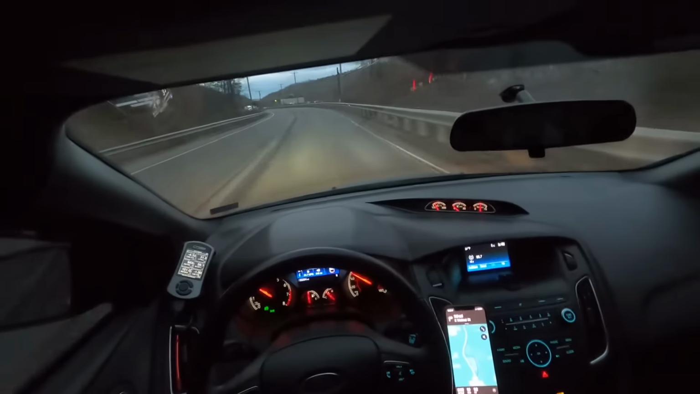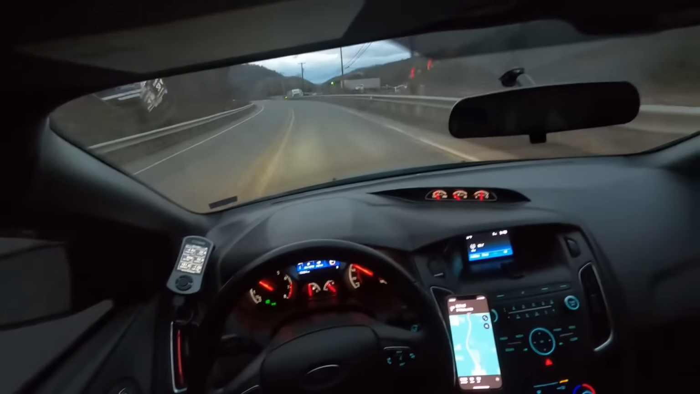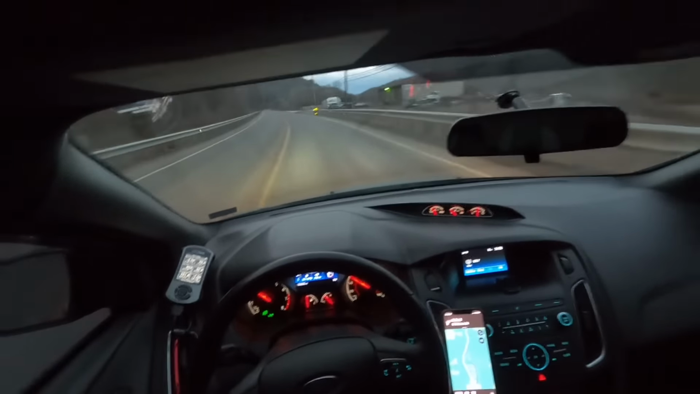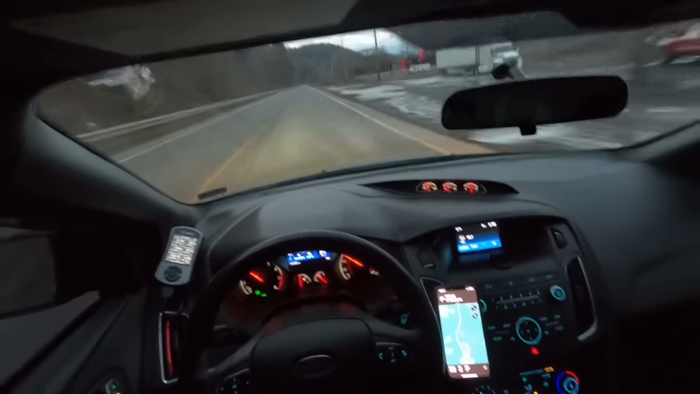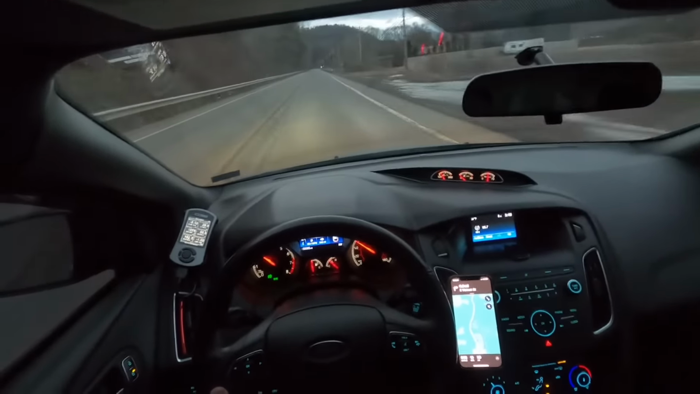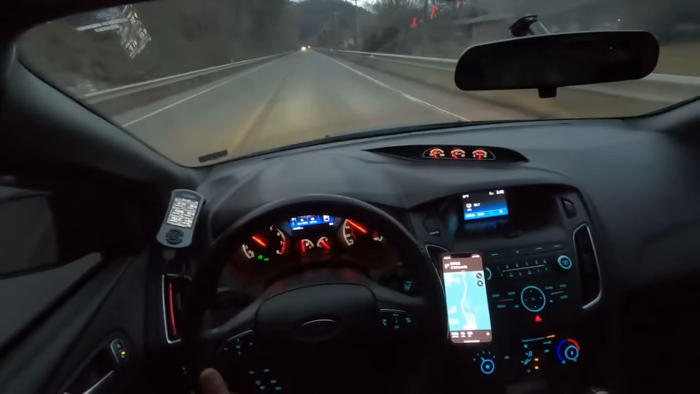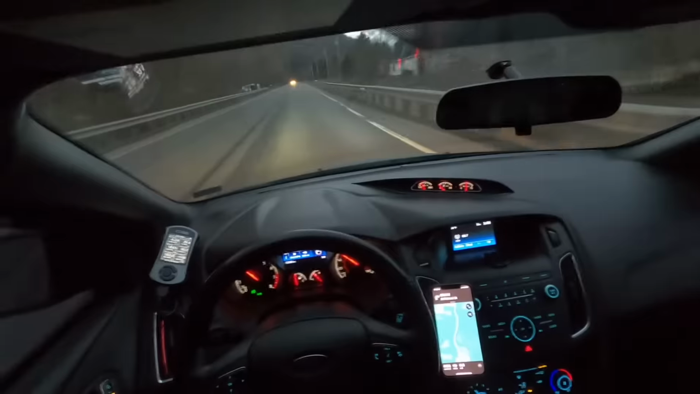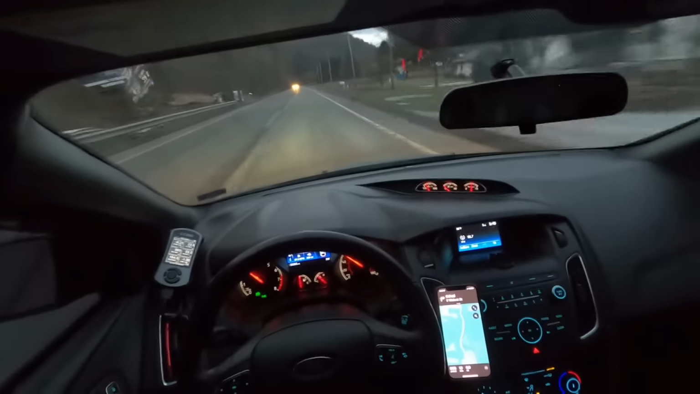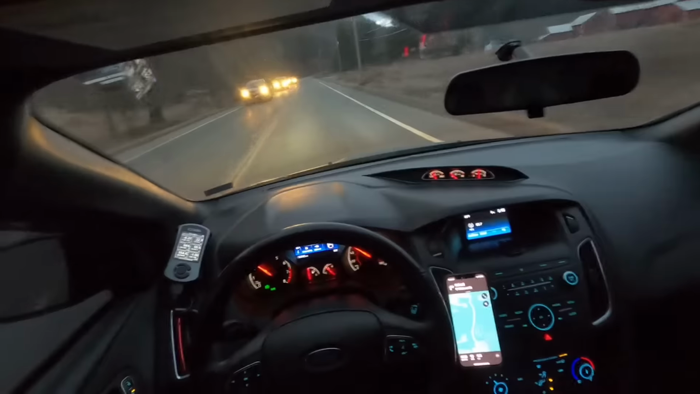I'm still getting the hang of downshifting. I feel like that's a little bit harder, especially because the clutch is heavier. I don't know if there's a clutch upgrade. I have no idea. I'm probably going to be upgrading it soon anyways.